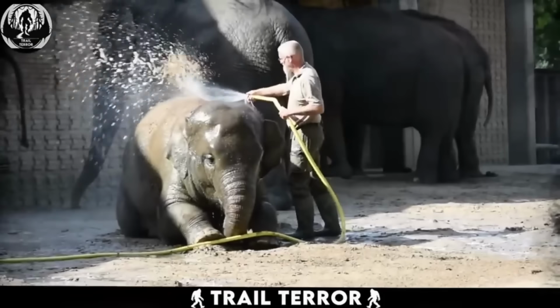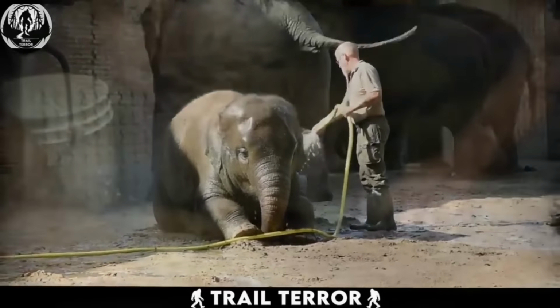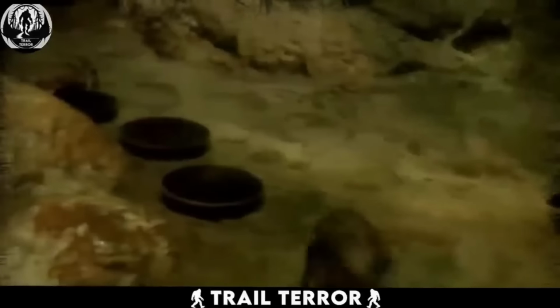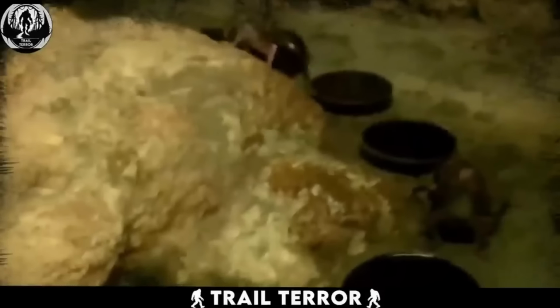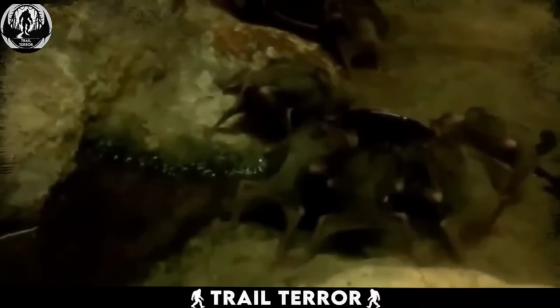Zoos have been keeping animals for so long, feeding them whatever they can. However, this zoo's staff was recorded feeding something out of the ordinary to a few of their animals: blood. Vampire bats are known for their liking of blood, and that's the main thing they live on. So, to keep them alive and healthy, the zoo makes sure to give them enough blood when they need.